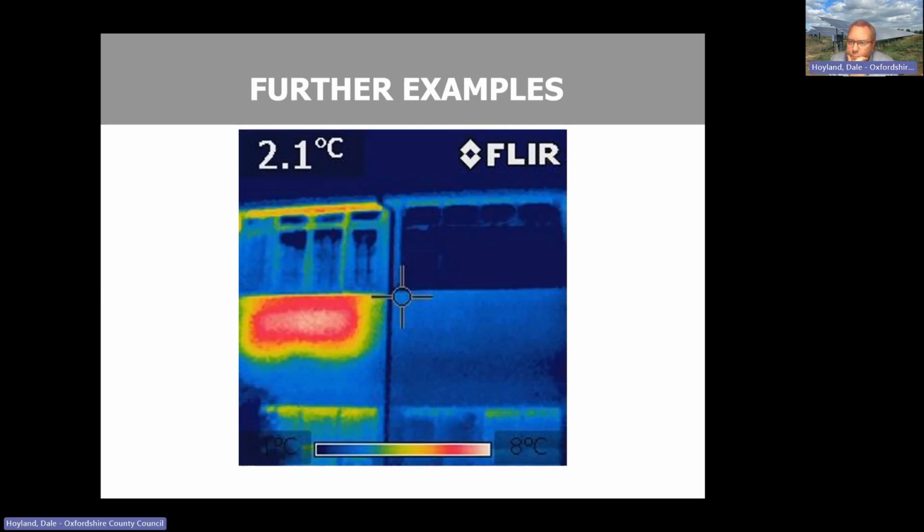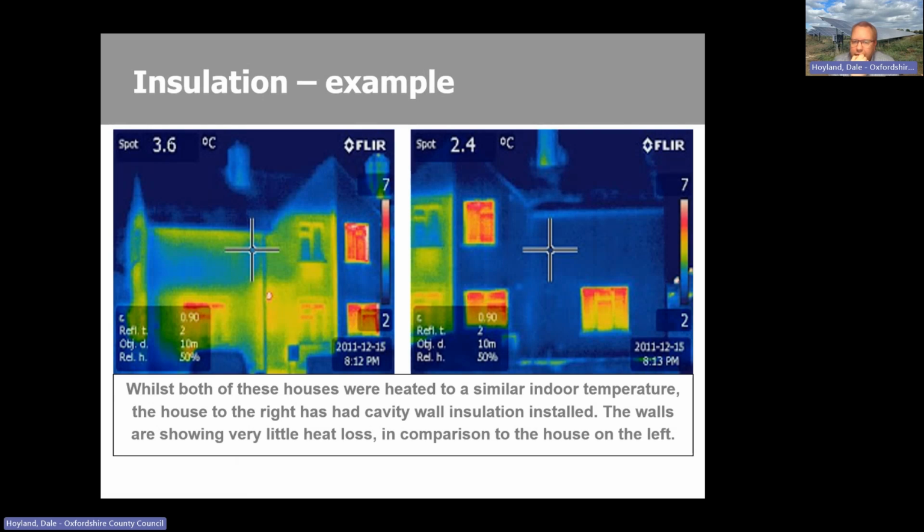May I, Laura, just ask something, please? Yeah, please. Hello, sorry. Hi, I'm Laura. Just going back to the slide, it's on here as well. We had a lot of heat coming out at the bottom, near the ground, and I can see that here in the right-hand picture. Was that identified as well?